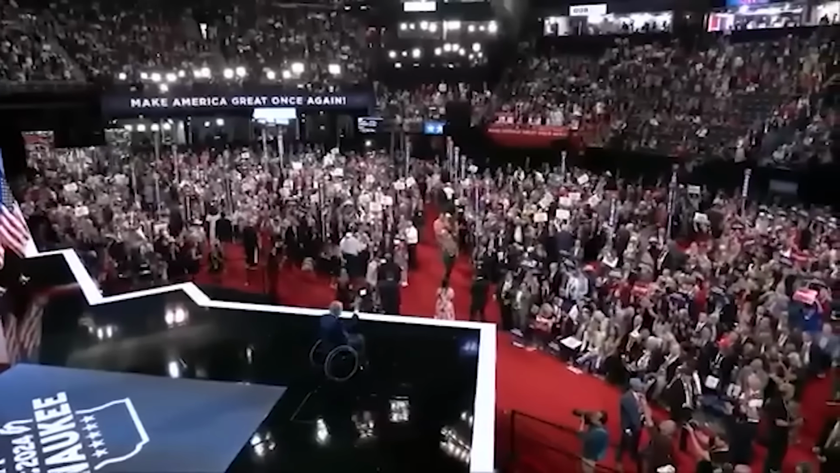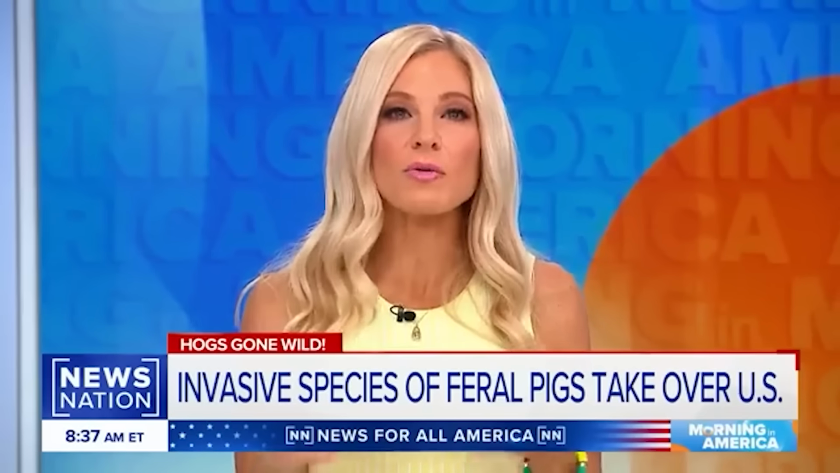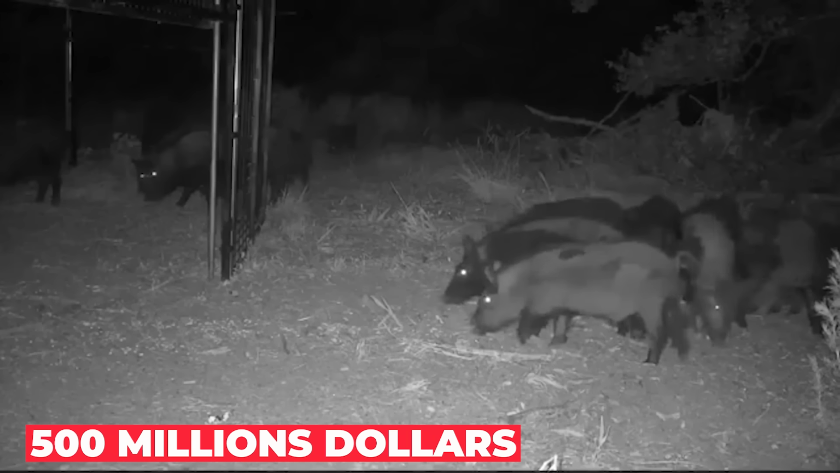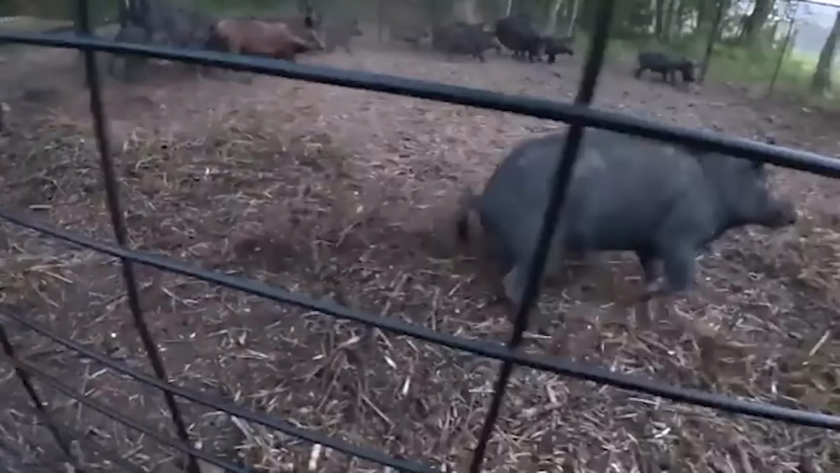The hogs were winning. To understand why anyone strapped thermal cameras to a fleet of drones and sent them out hunting at night, you have to understand the scale of the problem first. Texas is home to an estimated 4 million feral hogs, more than any other state in the country. Together, they cause roughly $500 million in agricultural damage every single year, not once, every year. And the math behind that number is brutal.